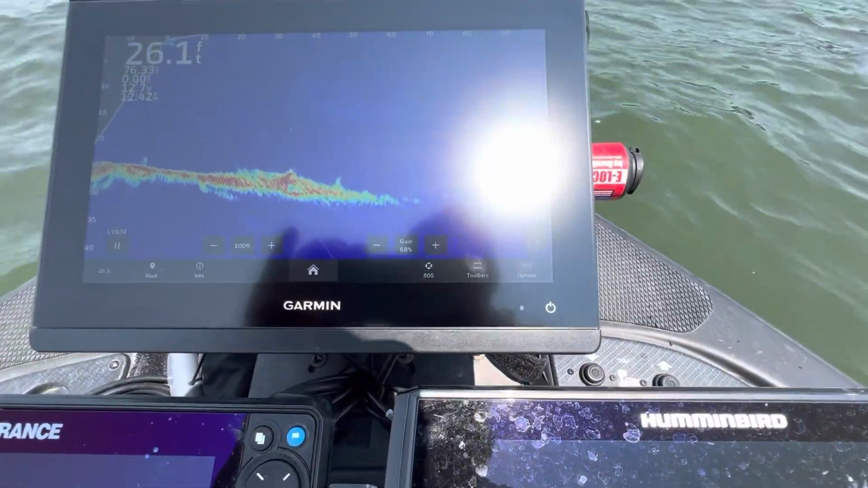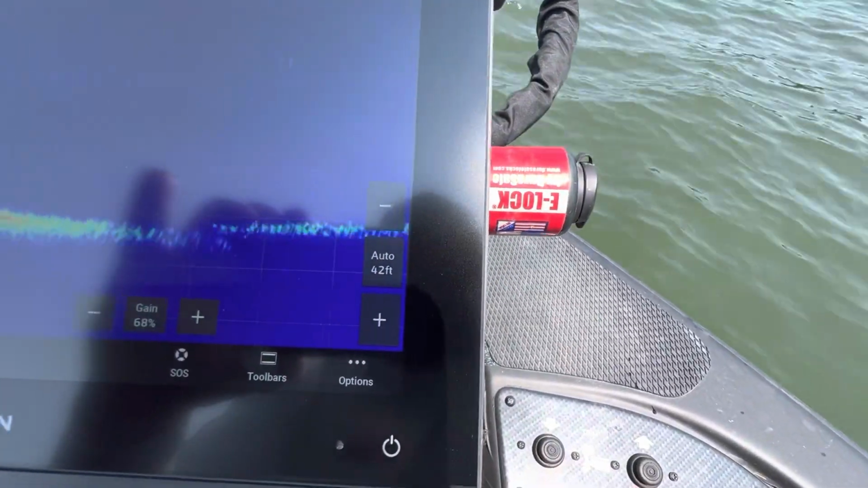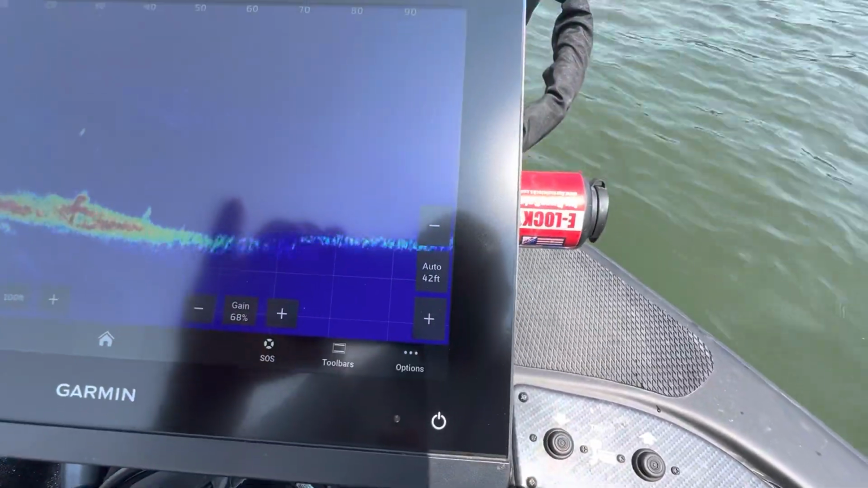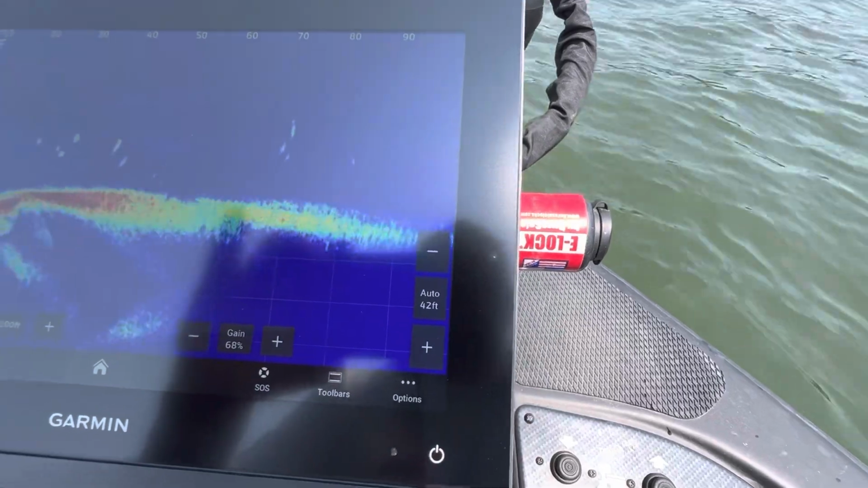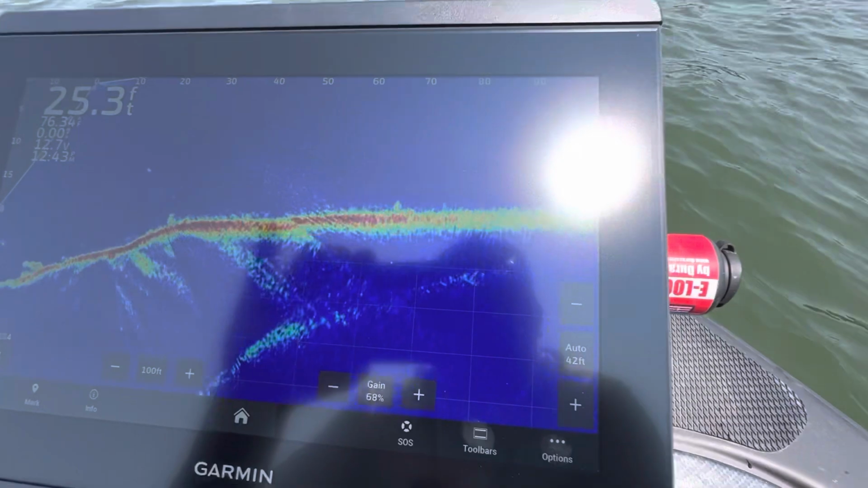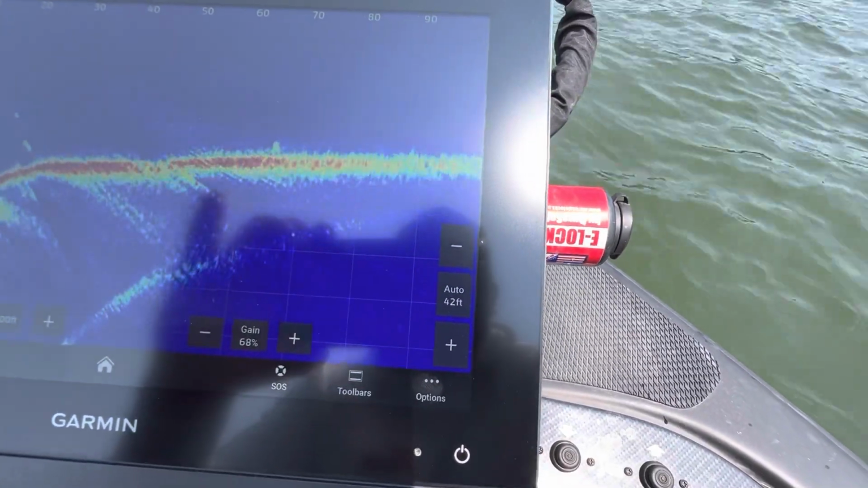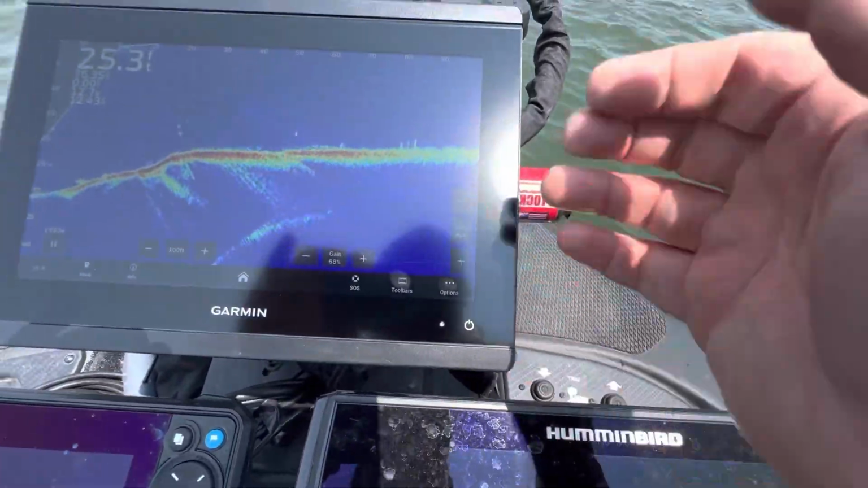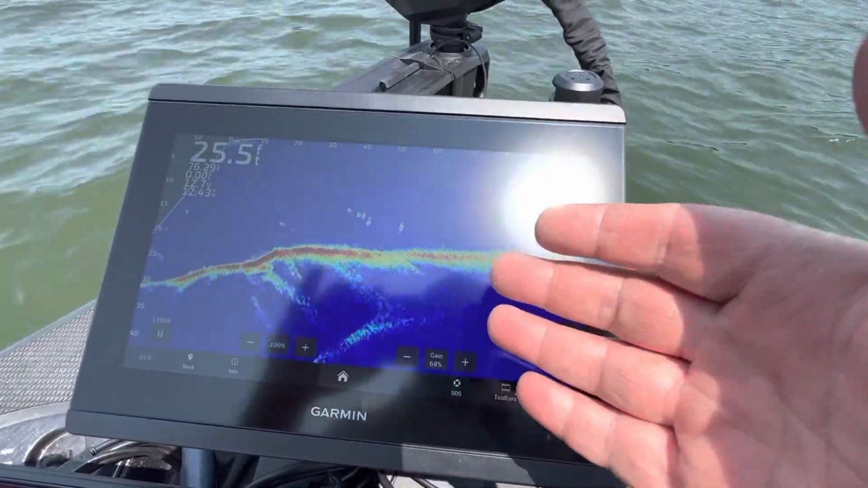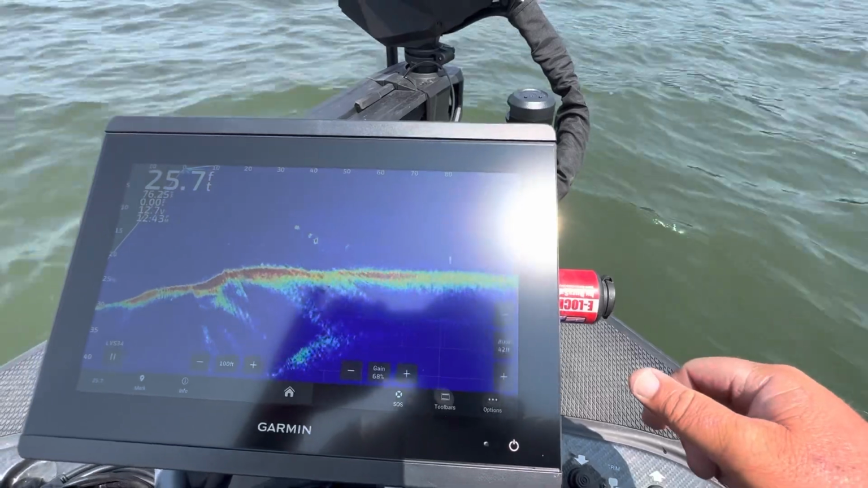As far as the depth range goes, that's one that I mess around with a lot. Most of the time, if I'm fishing 20 or 15 foot plus, I'm going to be keeping it on auto because it does a really good job of adjusting based on your depth once you get past 15 feet. But when I'm in shallower water, 15 foot or less, sometimes the unit has a really hard time figuring out how much of the water column to show you.